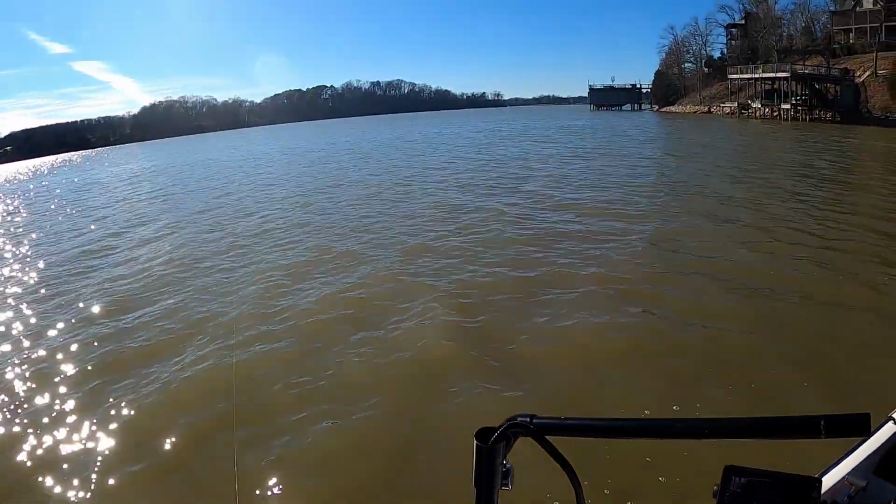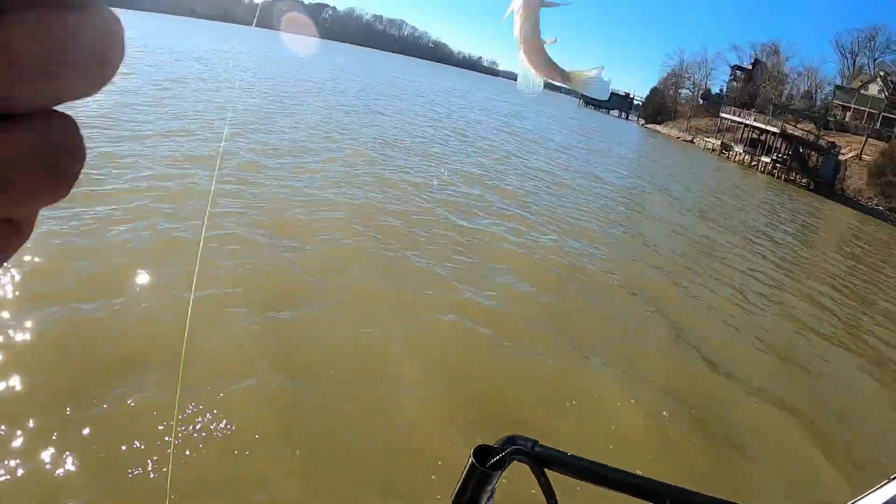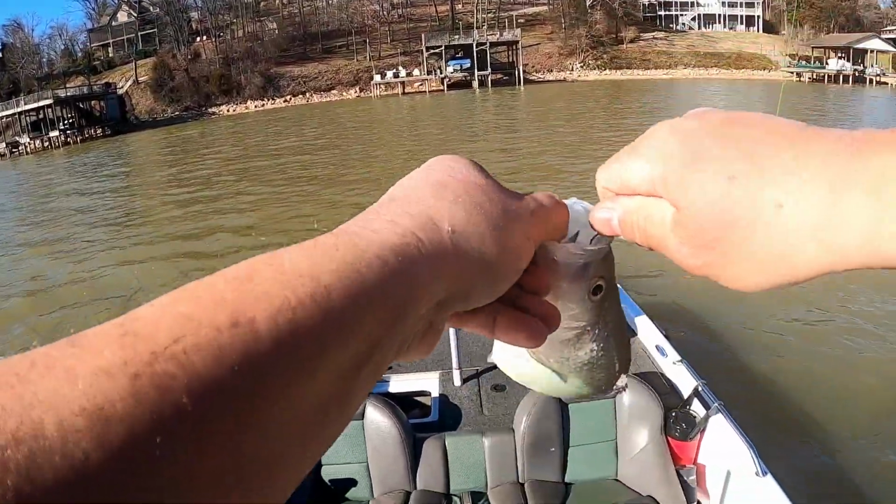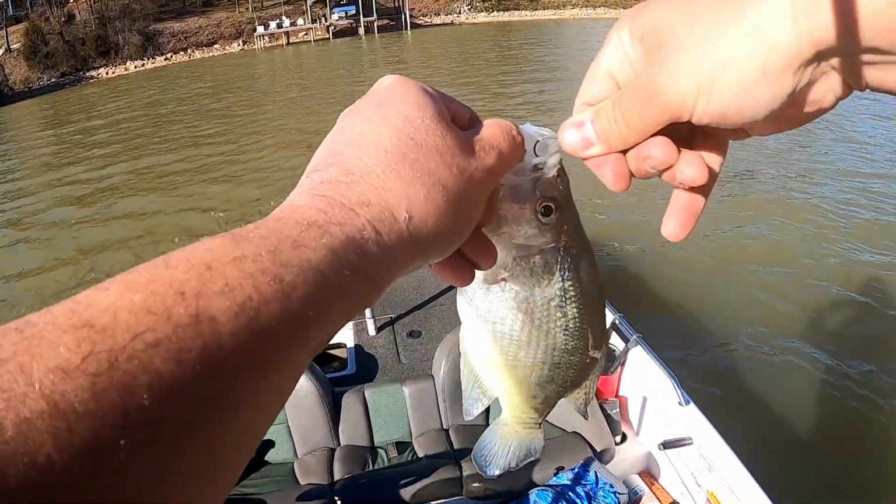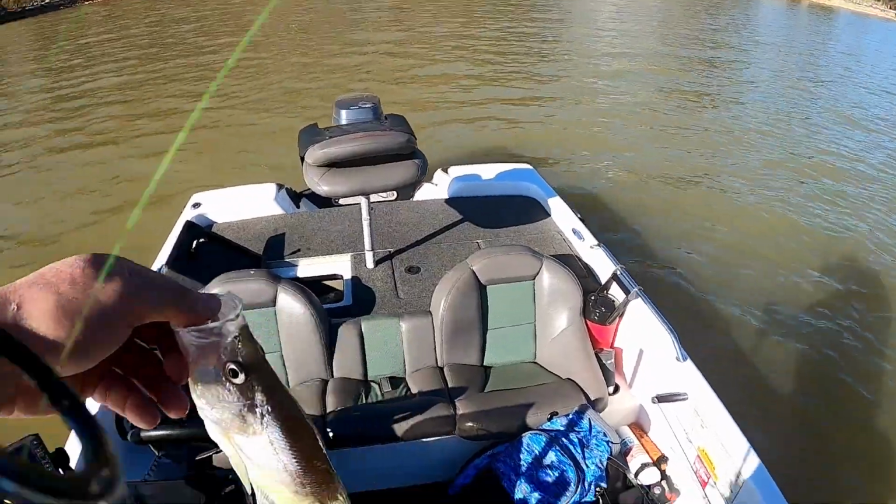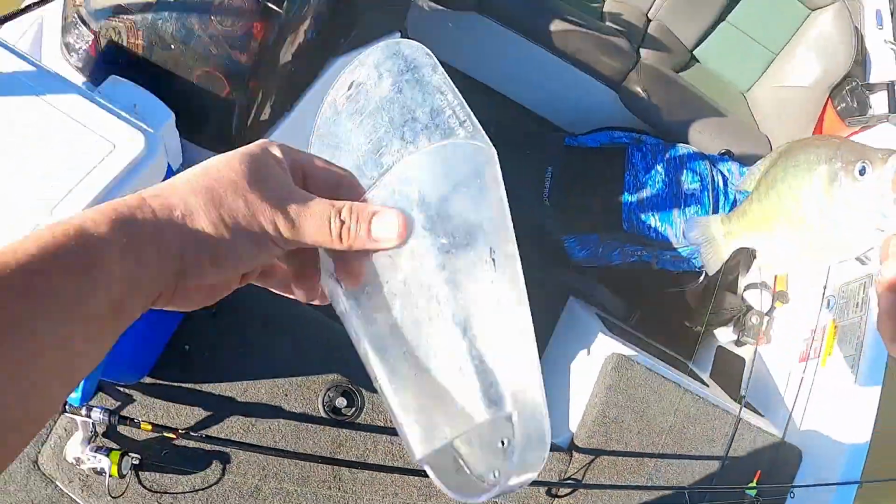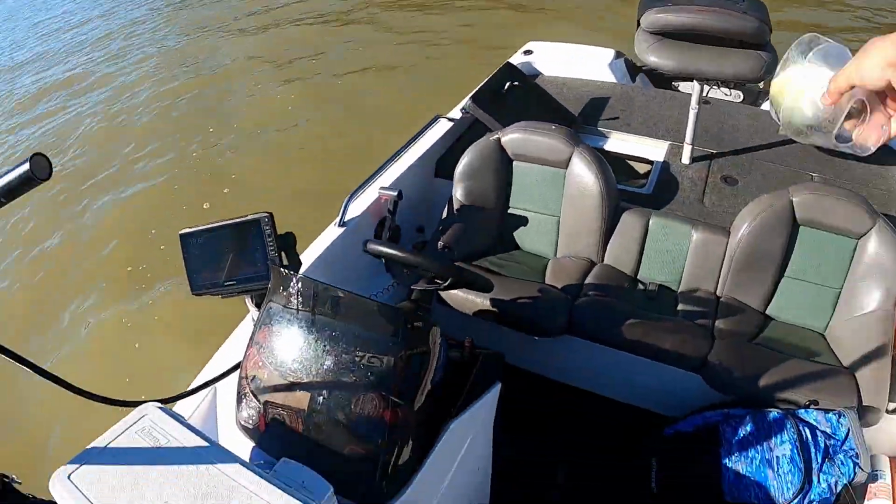There we go. It's alright. Spooked one, got another. I think this one is going to keep. Should be about 10 and a half, maybe a little bigger. We'll see. Yep, 10.5.